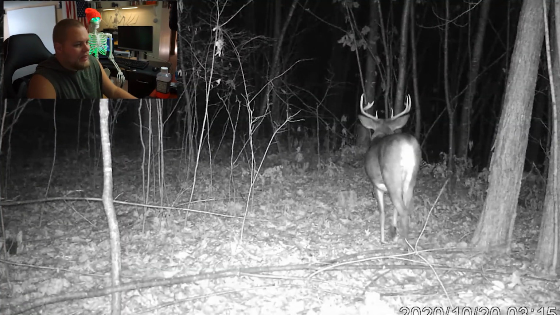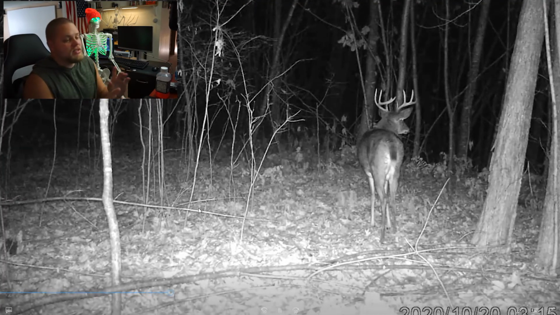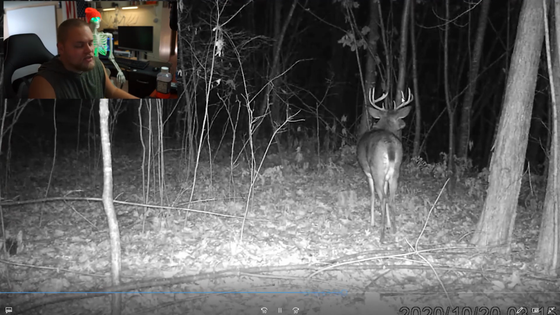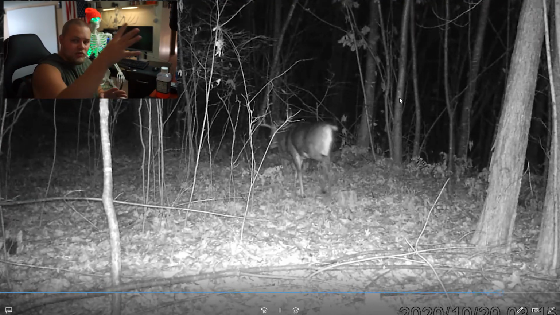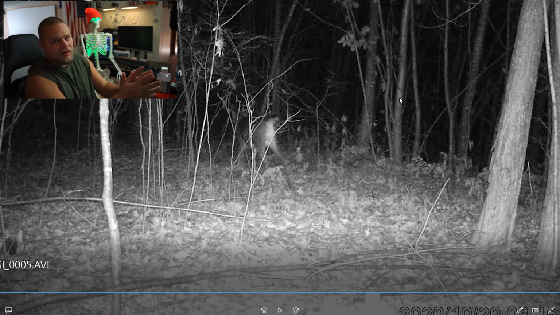And then we got that guy. Boom. This is what I'm looking forward to seeing in the woods. So this camera, I had told you guys on multiple occasions, I've been slowly moving it back into where I want to actually hunt this property, but I didn't want to go right in there right away.